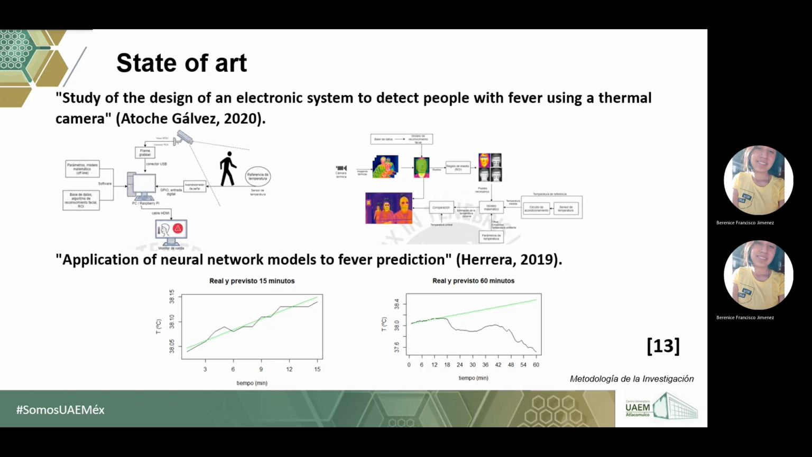Also, the application of convolutional neural network models for fever prediction by Herrera in 2018, with a prediction of 80% in patients in the hospital,